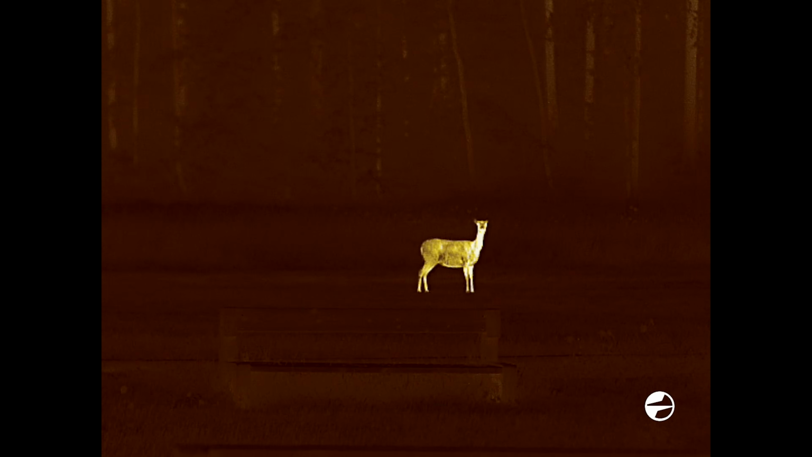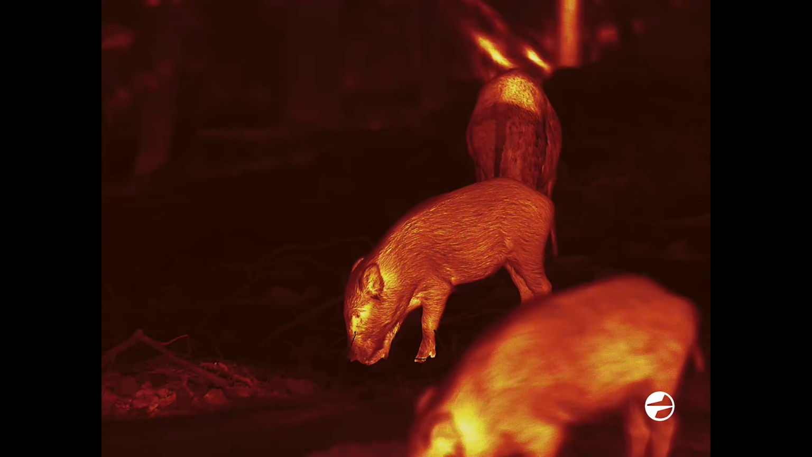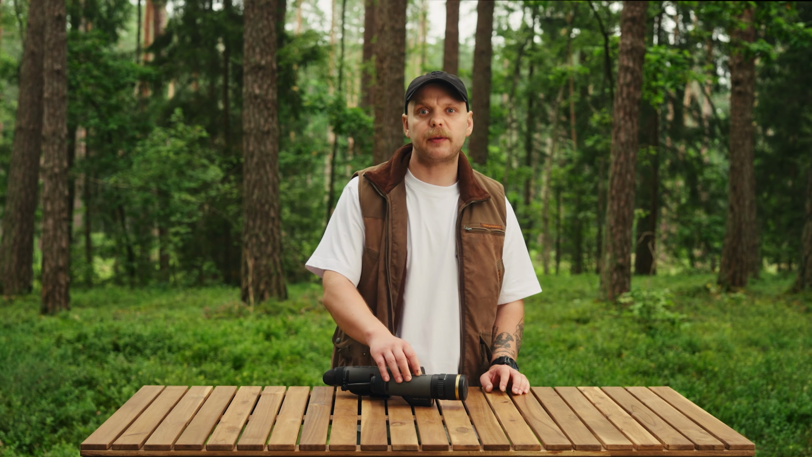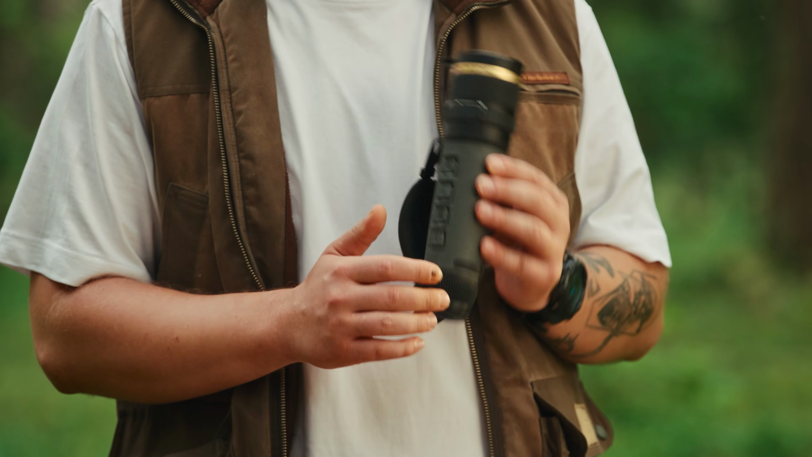A caveat worth knowing: in very high thermal contrast, a warm night with a warm ground, you'll want to drop the amplification down so the image doesn't blow out. Push sensitivity too high in those conditions and everything bright washes together. In cold, foggy or wet conditions, it's the opposite. You turn the sensitivity up to pull the weak signal in. The XT50 gives you that range, but it's on you to use it. That's normal for a good thermal, not a flaw.